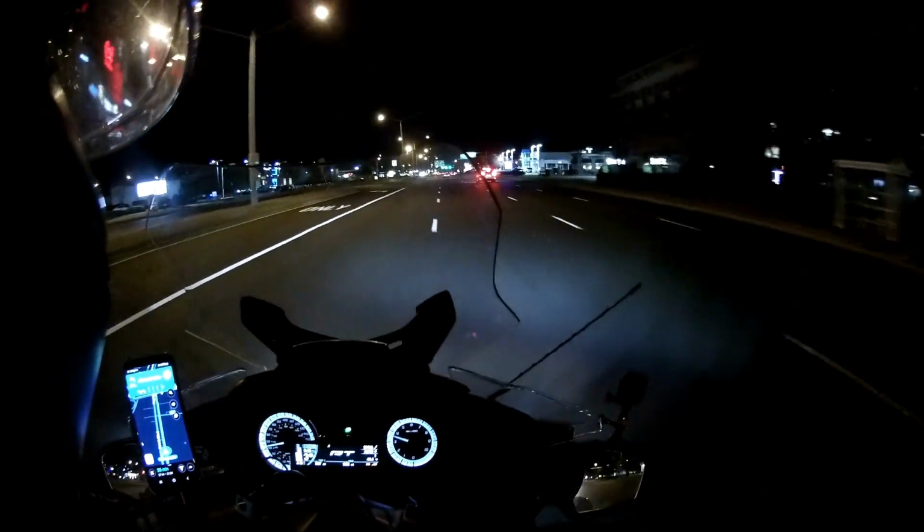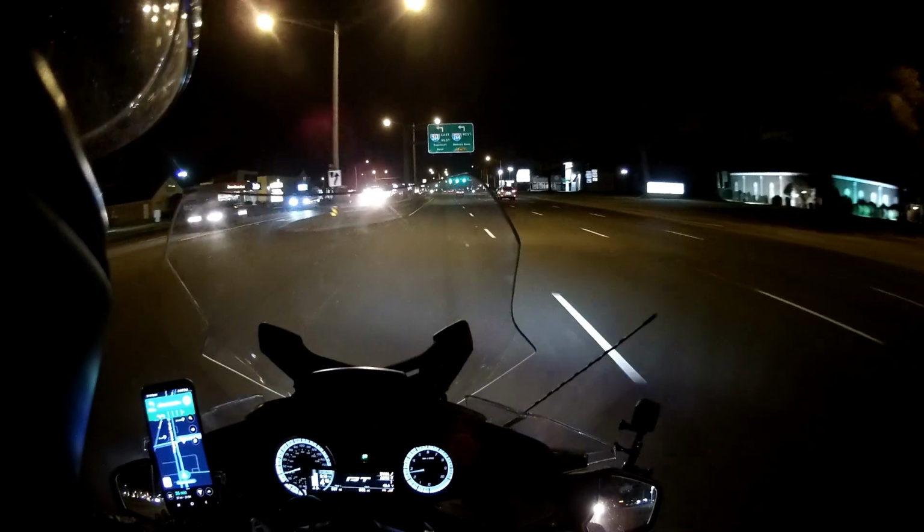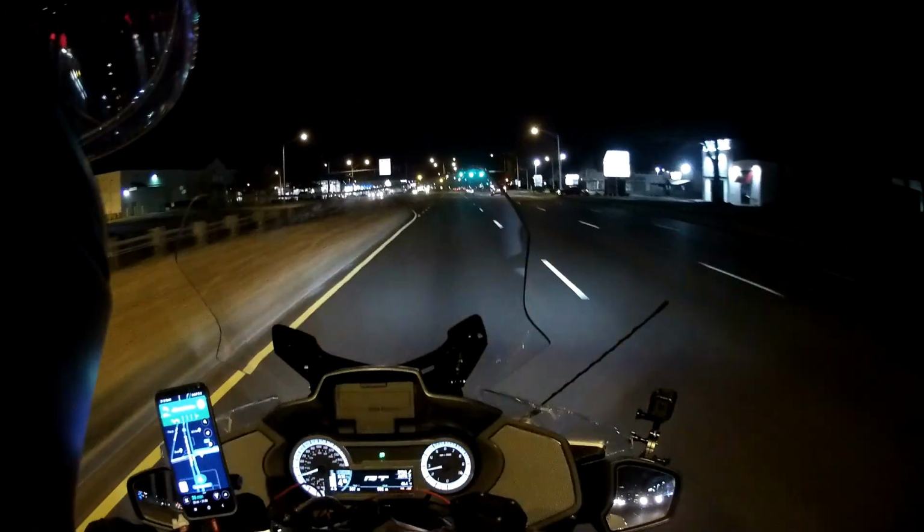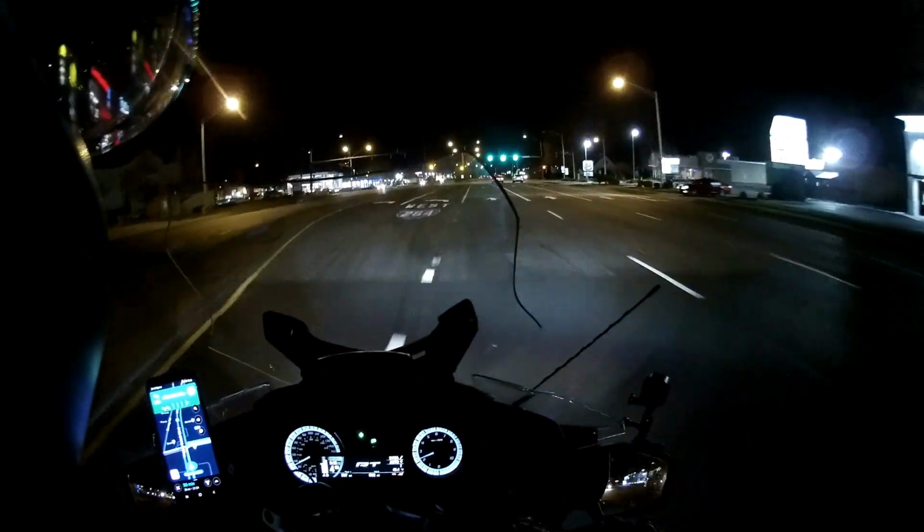I'm getting over into the left lane now. I need to turn left at the next lights. We need to get onto the highway. So that's what I'm doing.